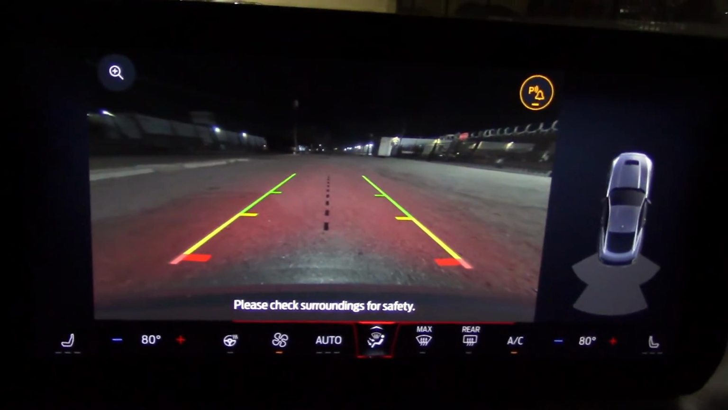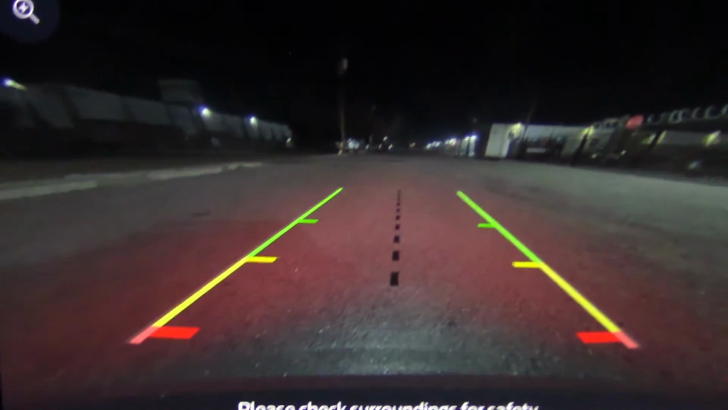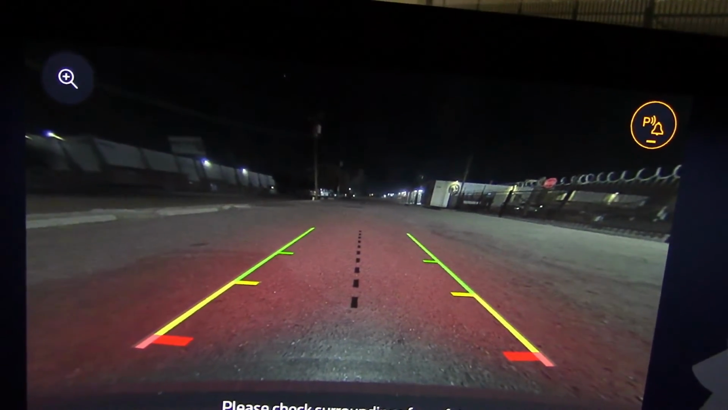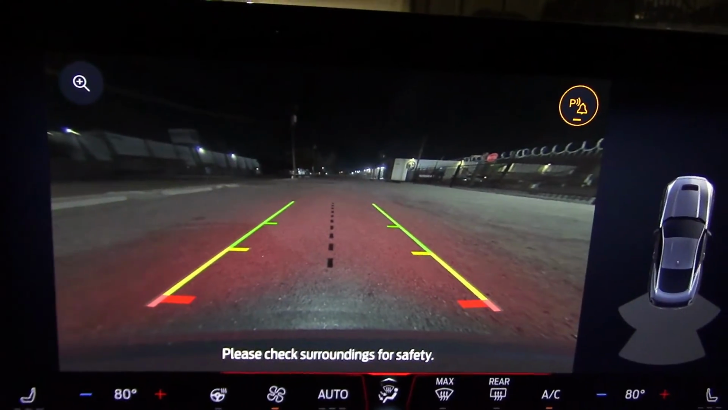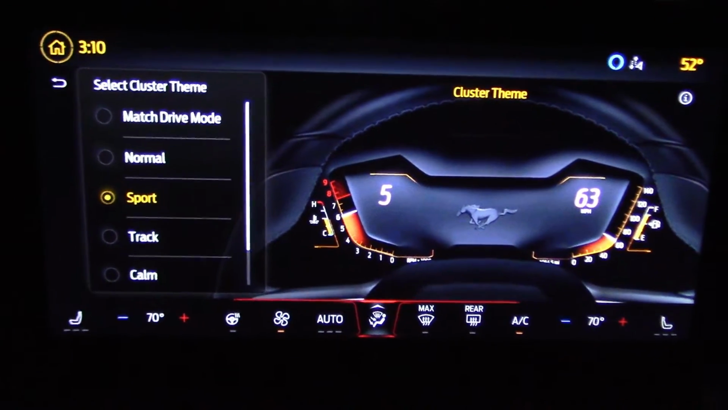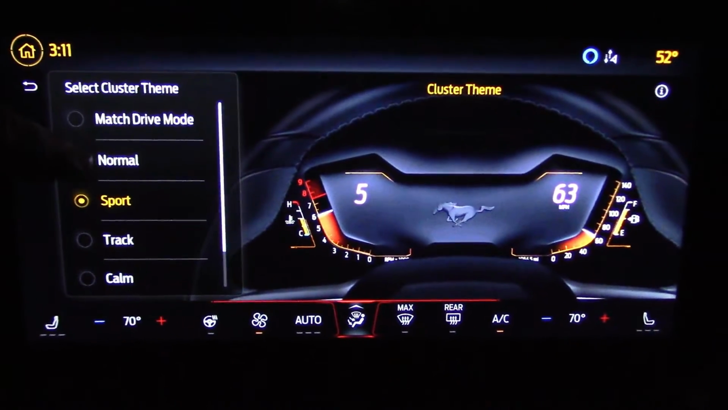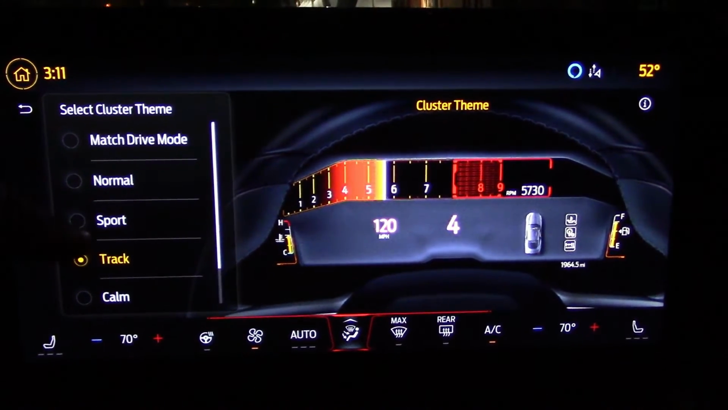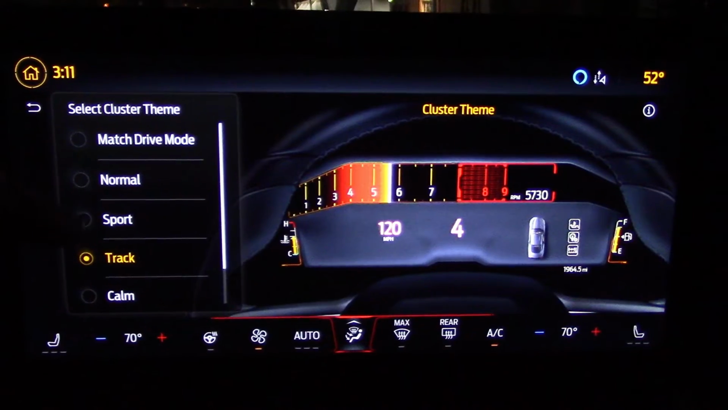Here's what the camera looks like when you put the transmission in reverse. Not the biggest screen I've seen, but decent clarity. It'll do. One of the nice features of this Mustang, you can choose the gauge cluster you want on the info screen. It's a lot easier to do this at night than the daytime when you have all the glare reflecting off the screen.